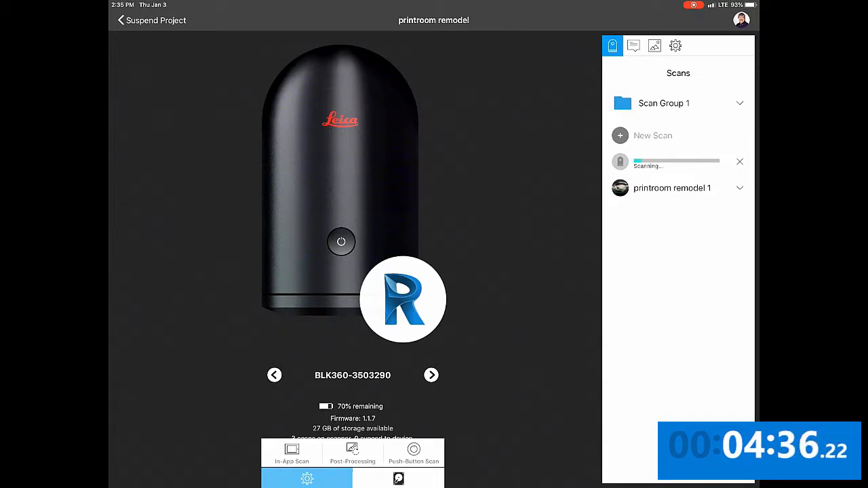Now when we started the second scan, the timer was at about 4 minutes and 12 seconds. So that's how long it took to complete the first scan. Now remember, the settings we have were medium and no HDR. Later I'll talk about how much time it would add to the scans if we were to make it high and/or HDR.